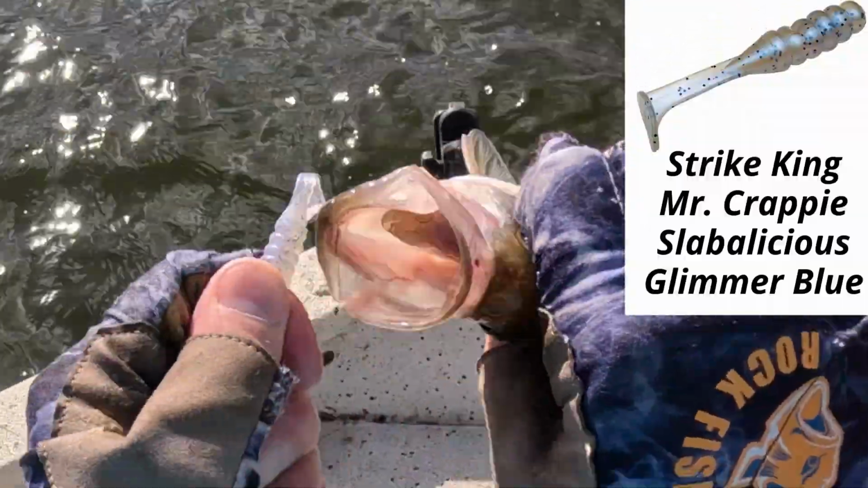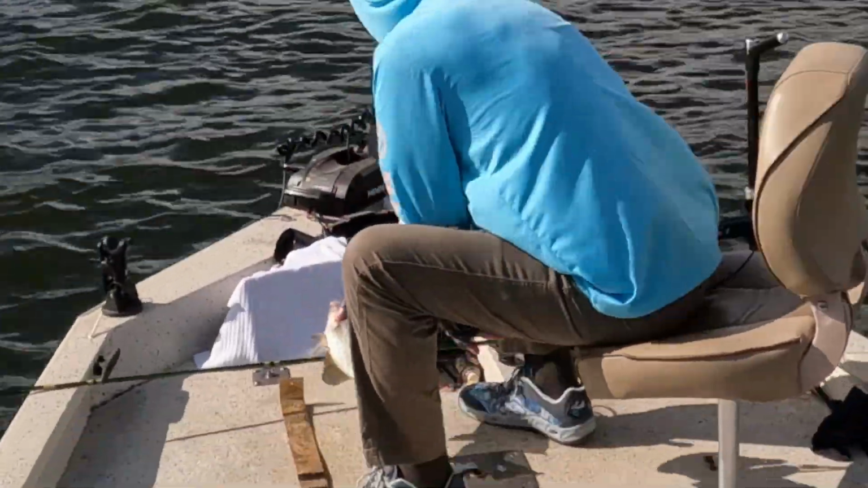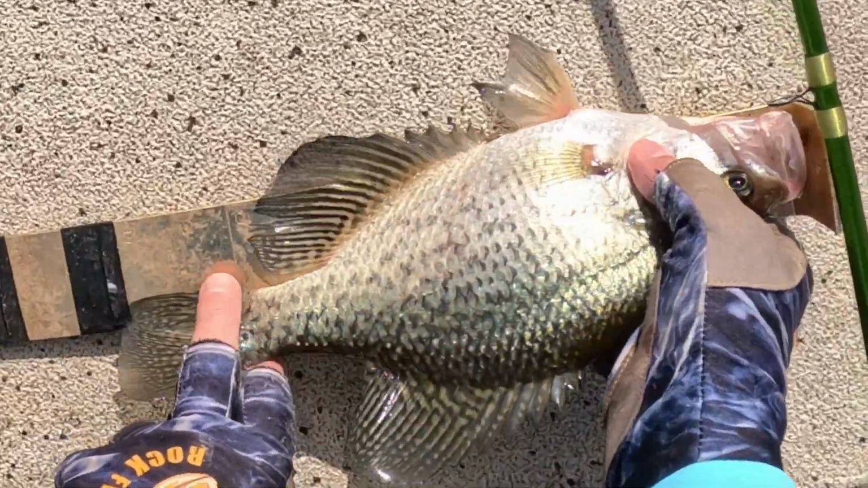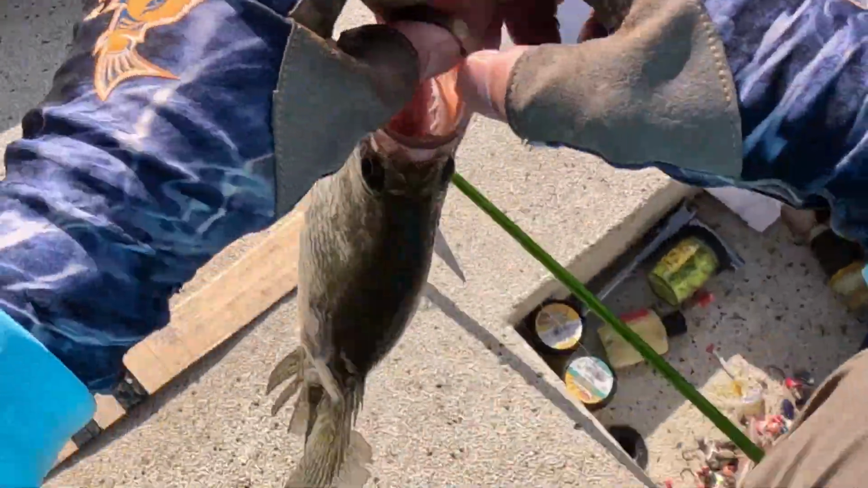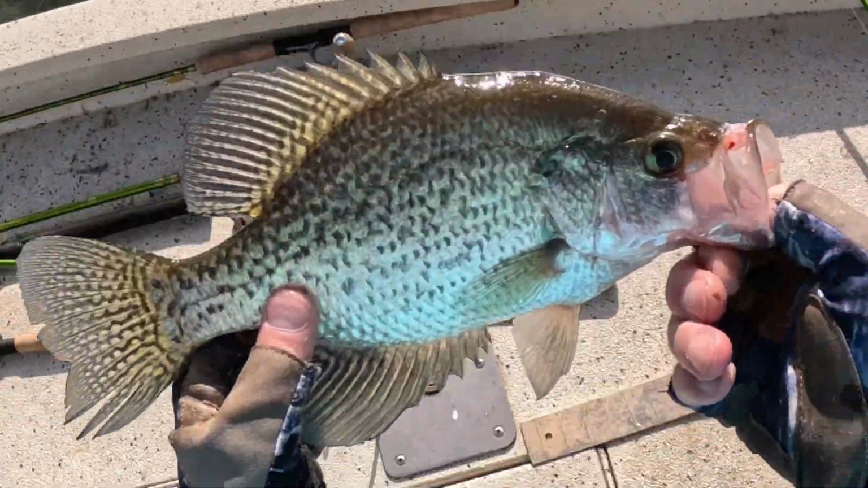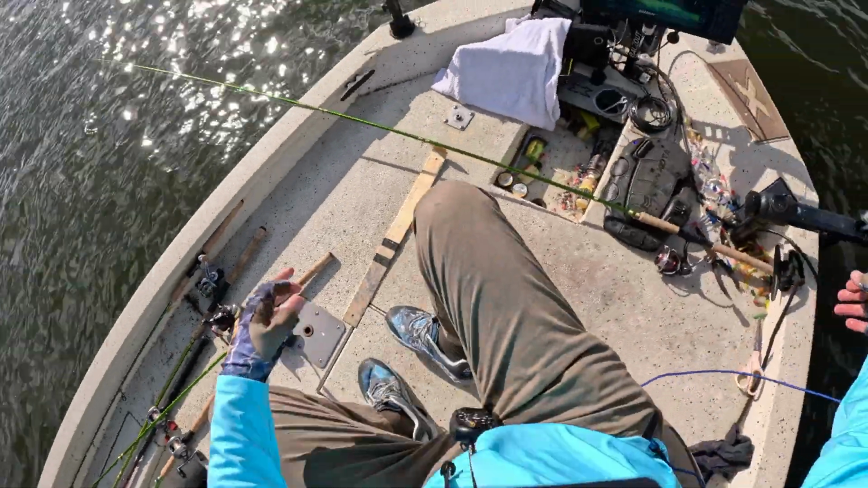This one on the Strike King Mr. Crappie Slabalicious in the glimmer blue color. It's similar to monkey milk. It's got that paddle tail. That fish liked it. Right at 12 inches. Black crappie. Get in that boat right there. Thank you very much.